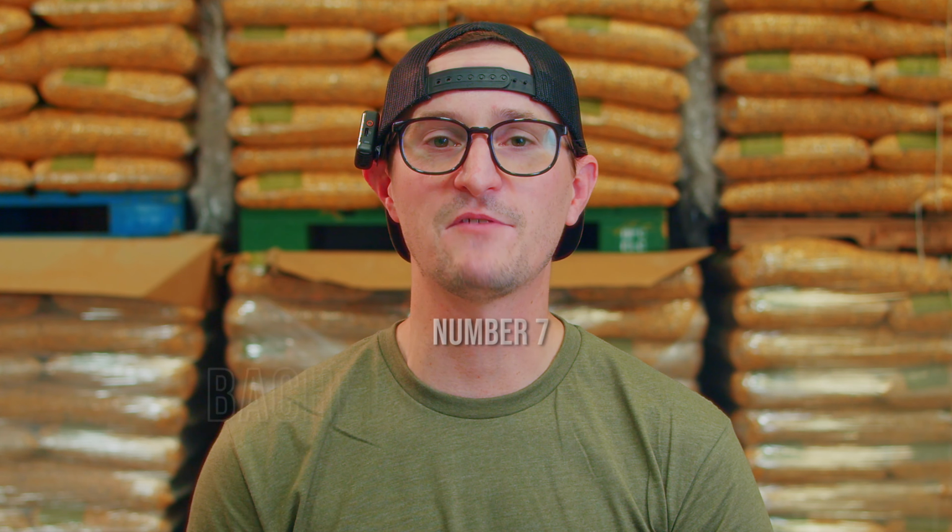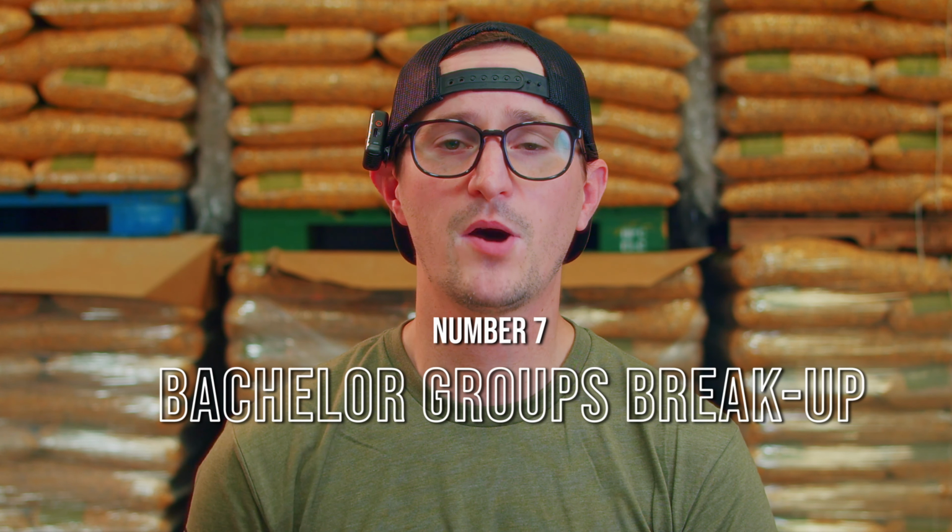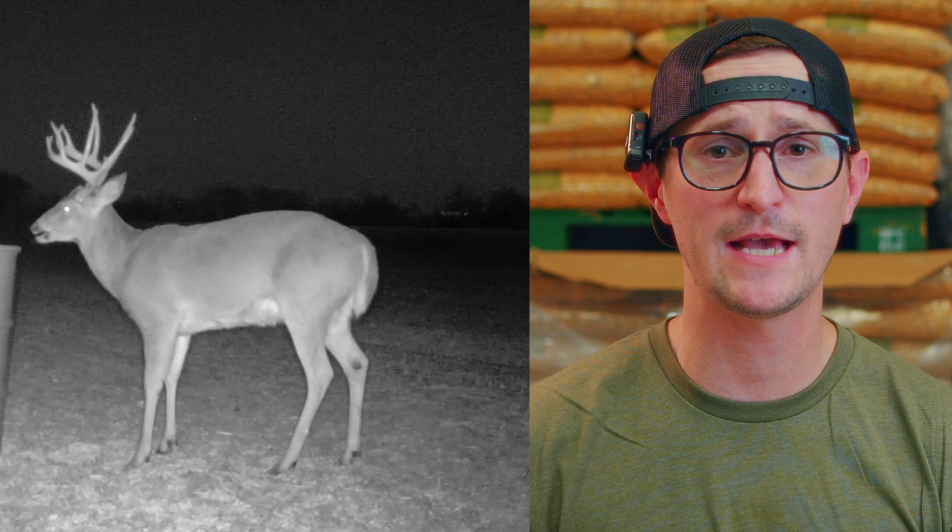Number 7, bachelor groups break up. Bucks start to get much more territorial. You're going to start to see more active scrapes. You're going to see some fighting, and it's going to be a time where they expand their range to where they're closer to their range that they'll actually be working during the rut.